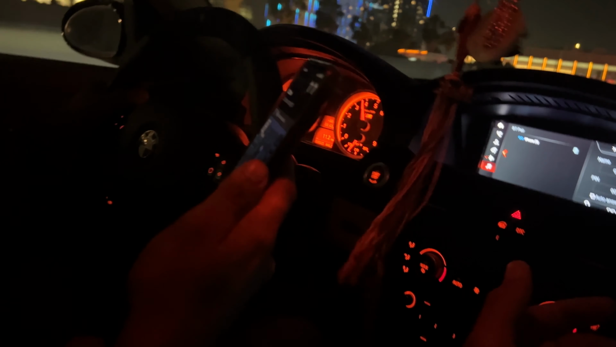Not missing the exit. We in an E90 335 single turbo. It's good. Look, see? It's a BMW. Damn. Oh, shit. Damn. Move it. Oh, shit.